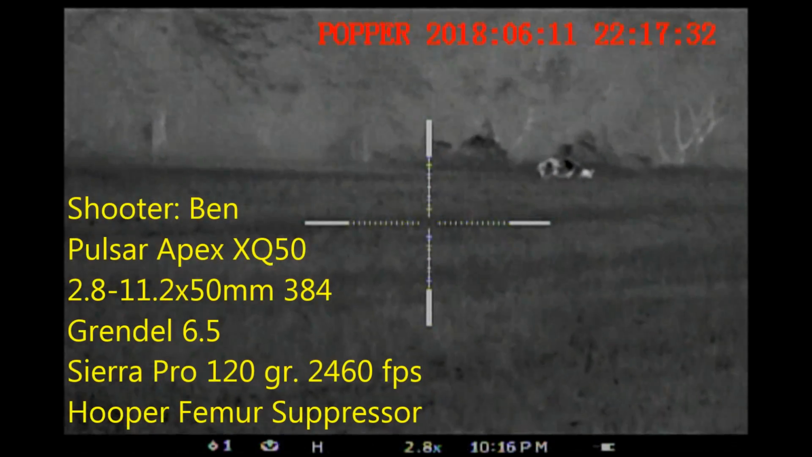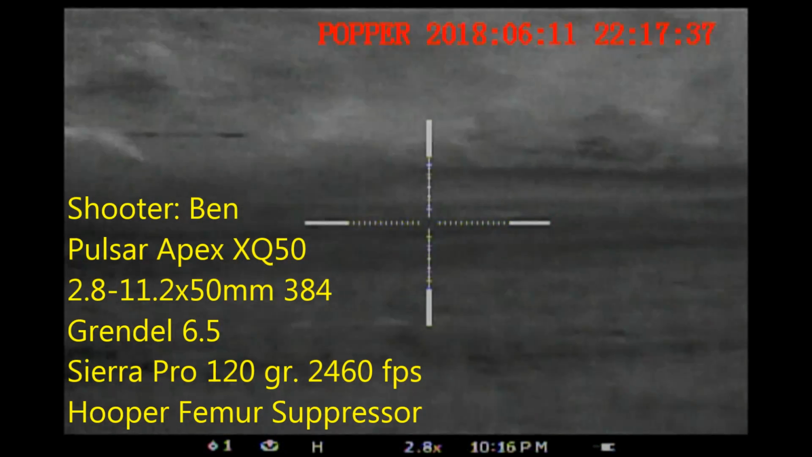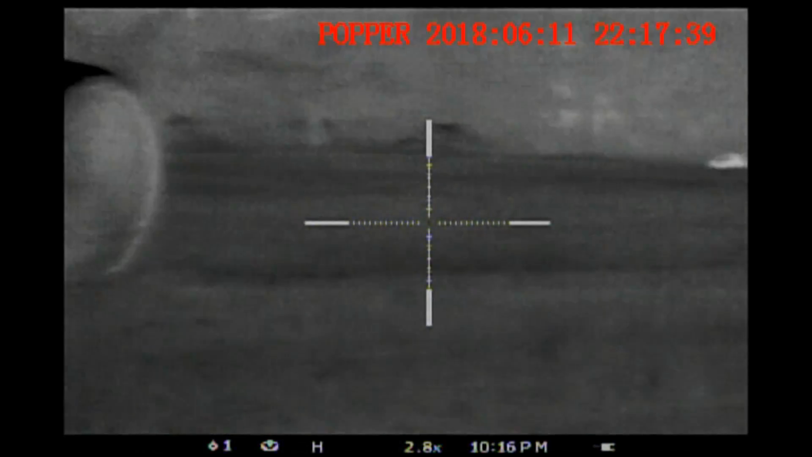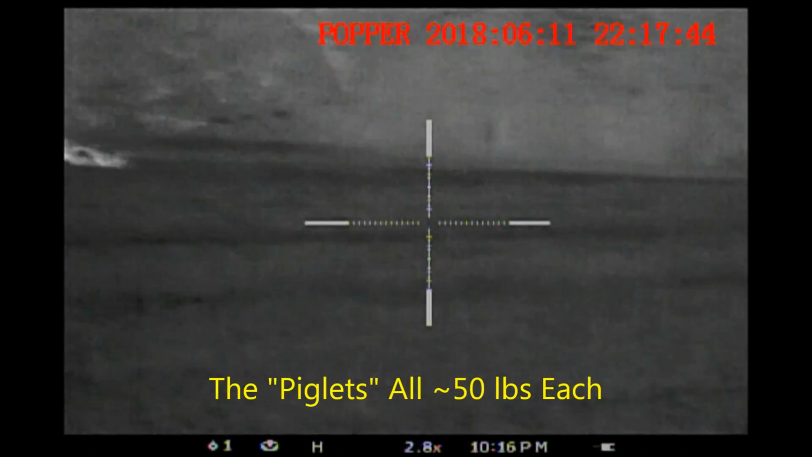As it turned out, it was one large sow and her group of piglets that were all about the same size. There were no medium-sized hogs after all. We'd come about halfway up into the field, hoping to meet the hogs about halfway.